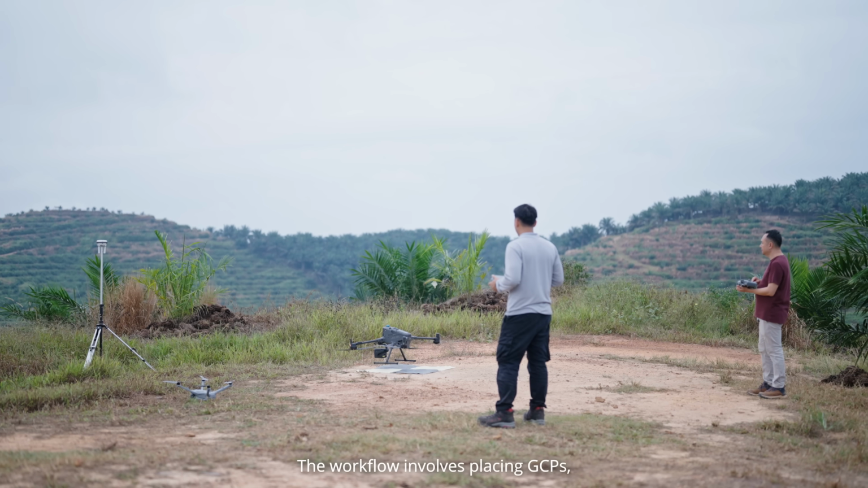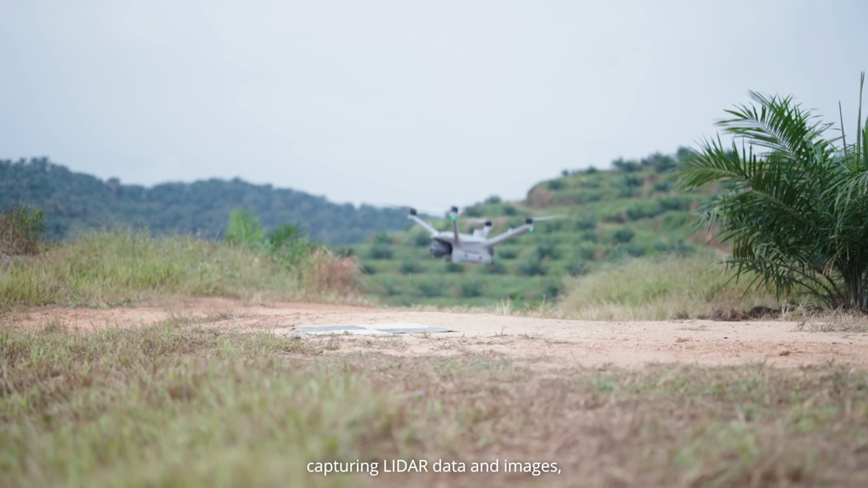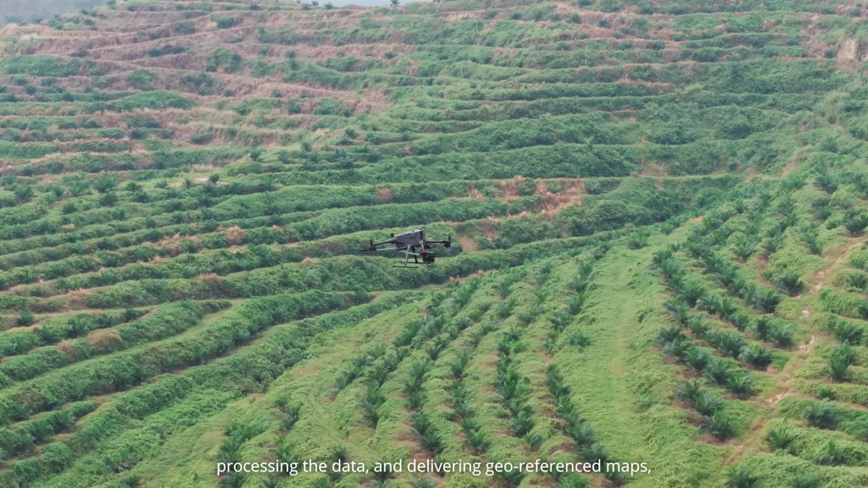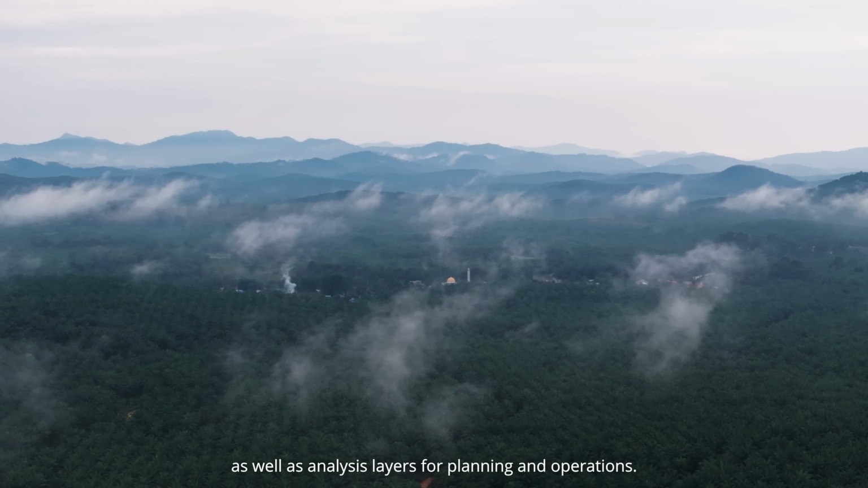The workflow involves placing GCPs, capturing LiDAR data and images, processing the data, and delivering a geo-referenced map, as well as analysis layers for planning and operations.